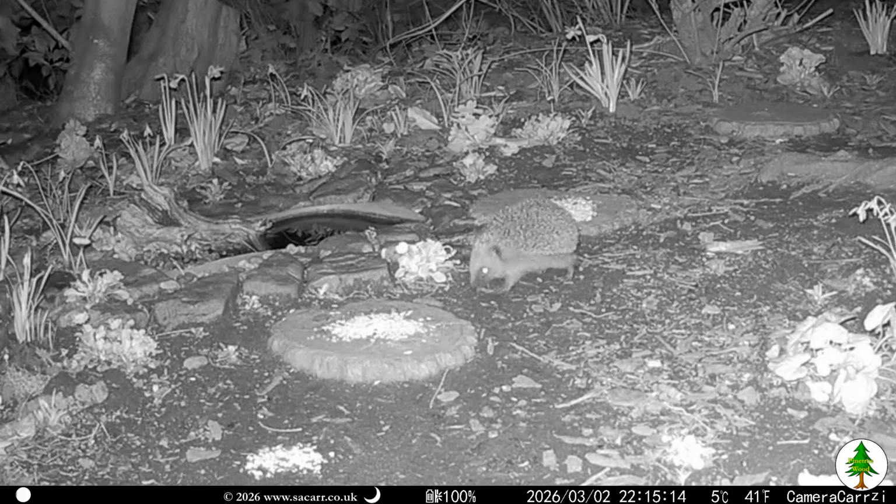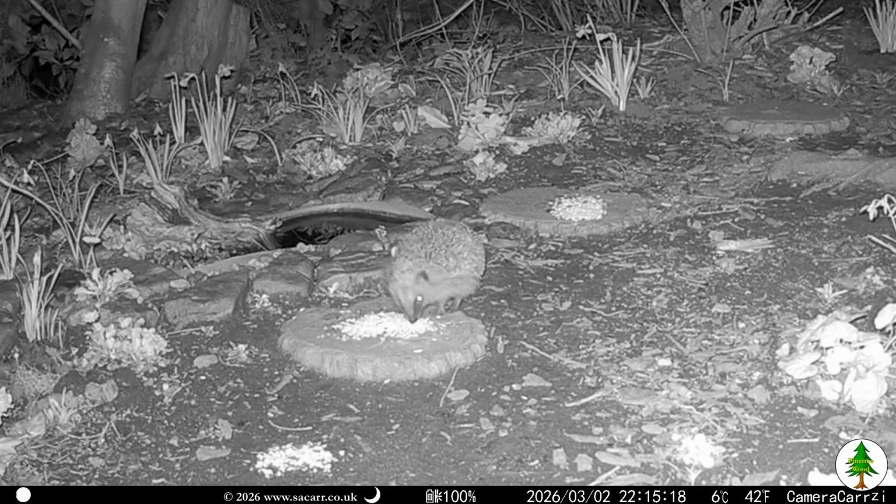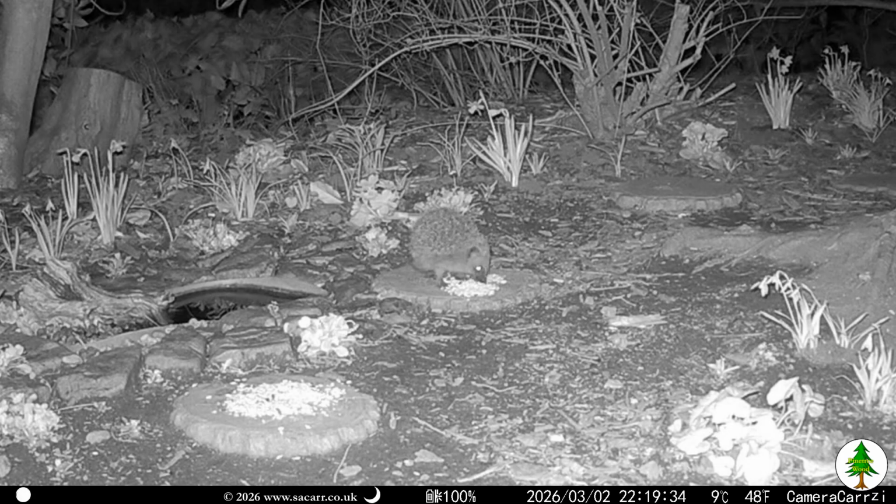Late evening on the 2nd, Cherry the hedgehog made an appearance. I have frequently left seed out overnight across the winter for any bird or animal that needed it.